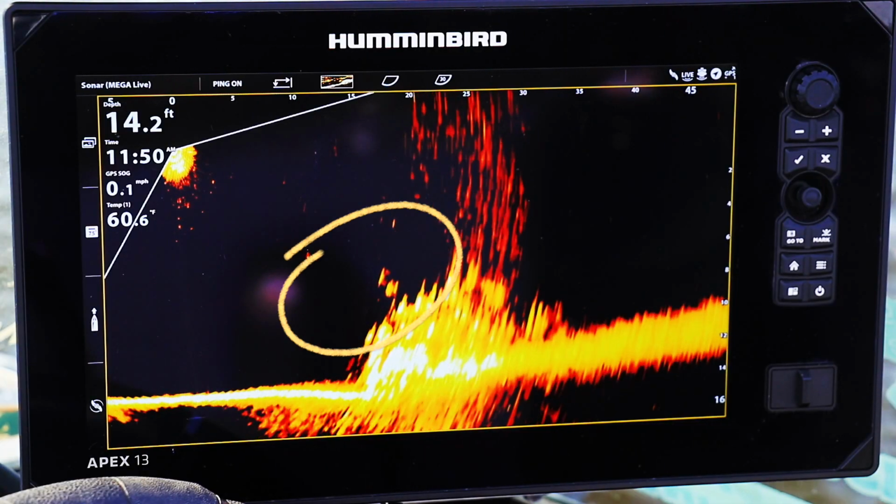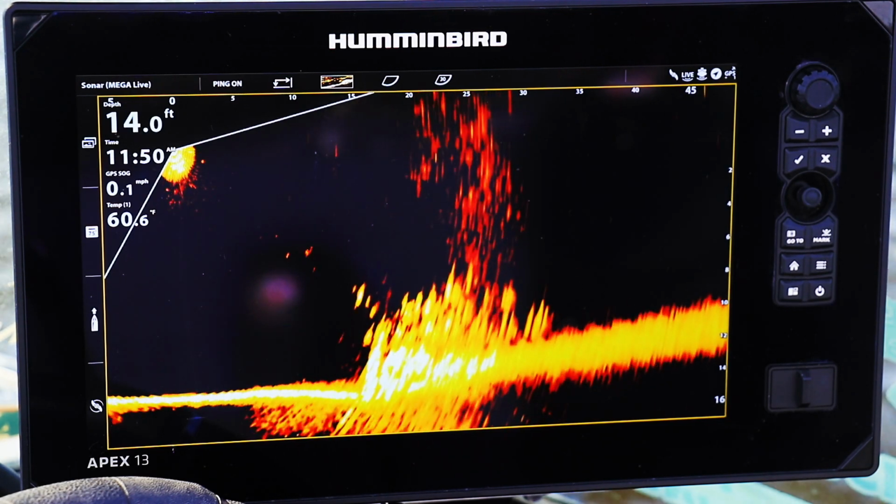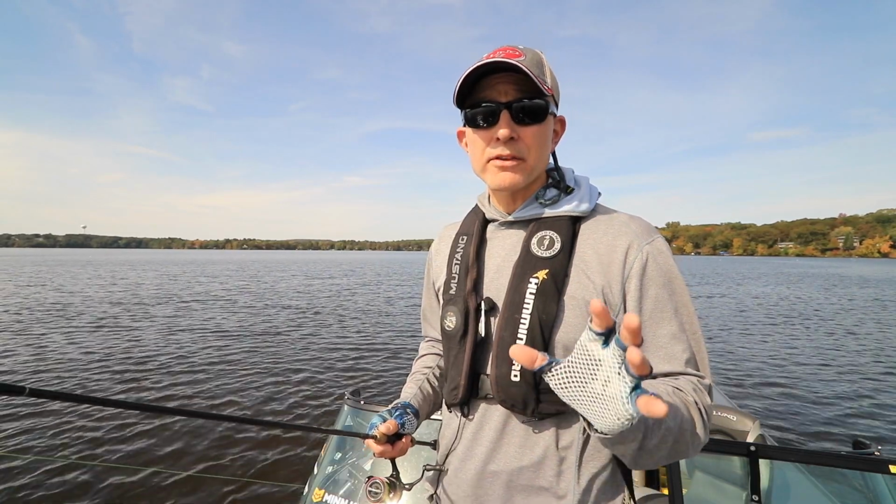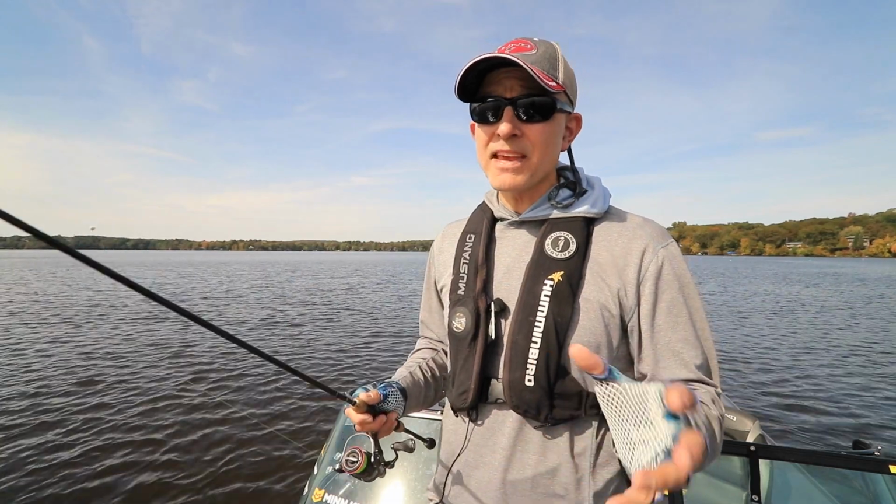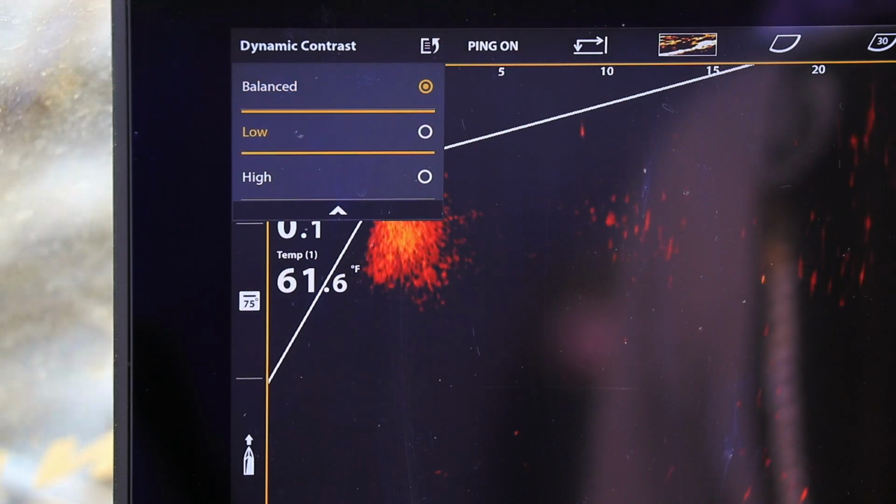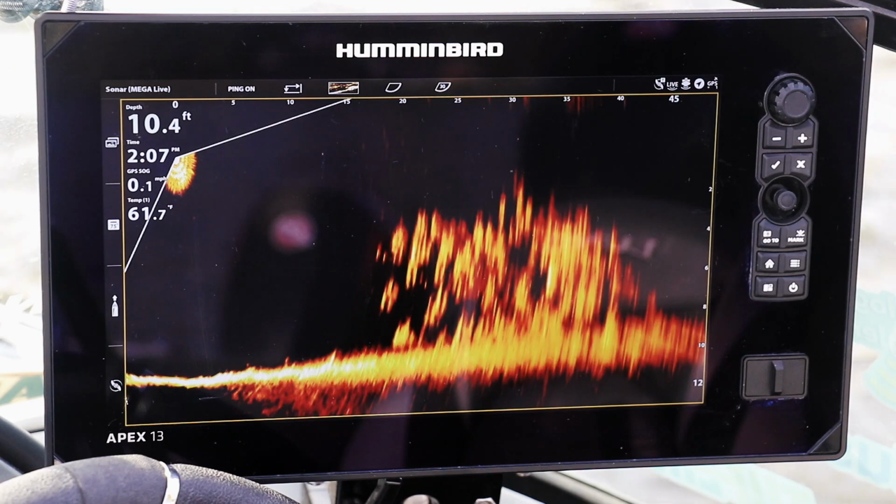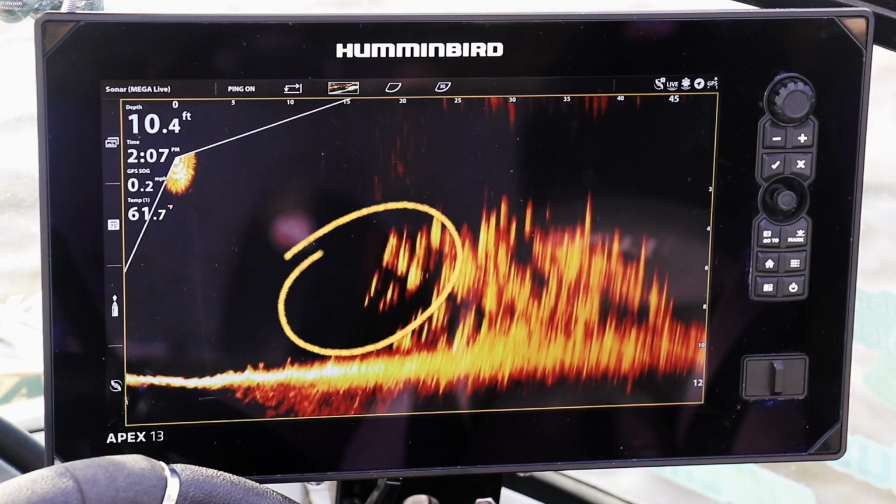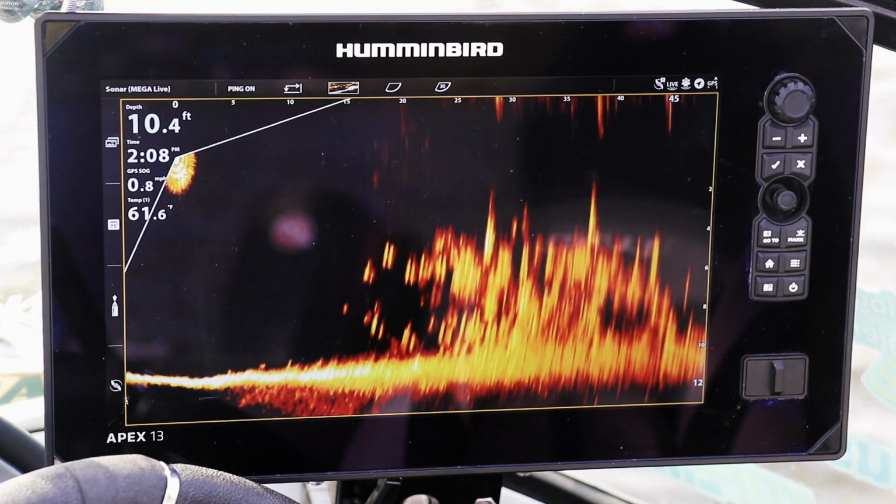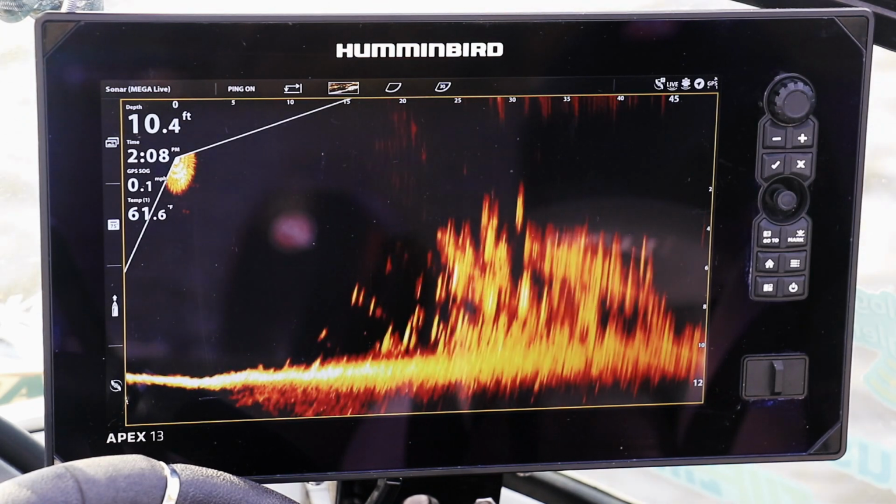Now let's say I want to spend some time tracking my jig, maybe to make sure that I'm actually hitting the target with my casts, or to trigger fish that might be following it. Well, the fastest way to do that is to maintain that base sensitivity and contrast setting, but now switch to a low dynamic contrast. That low dynamic contrast tends to make the edges of the live sonar returns a little fuzzy and might put a little more noise on the screen, but it also makes it much easier to see my tiny jig in real time.